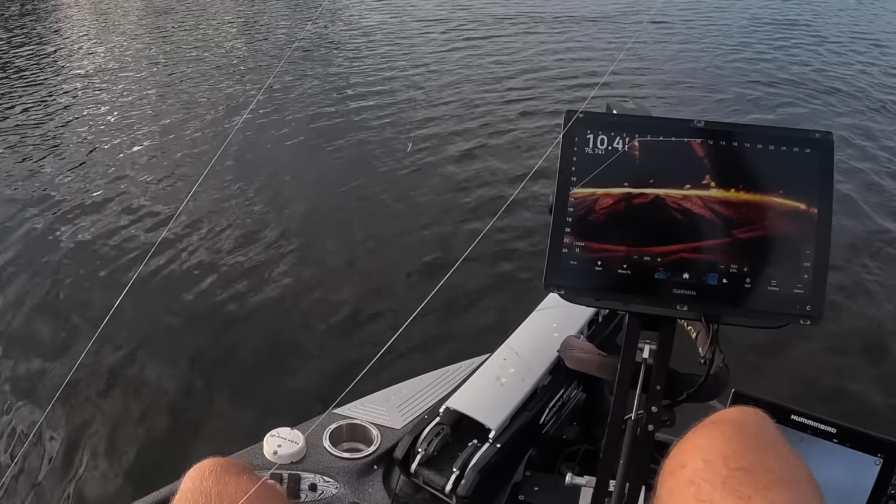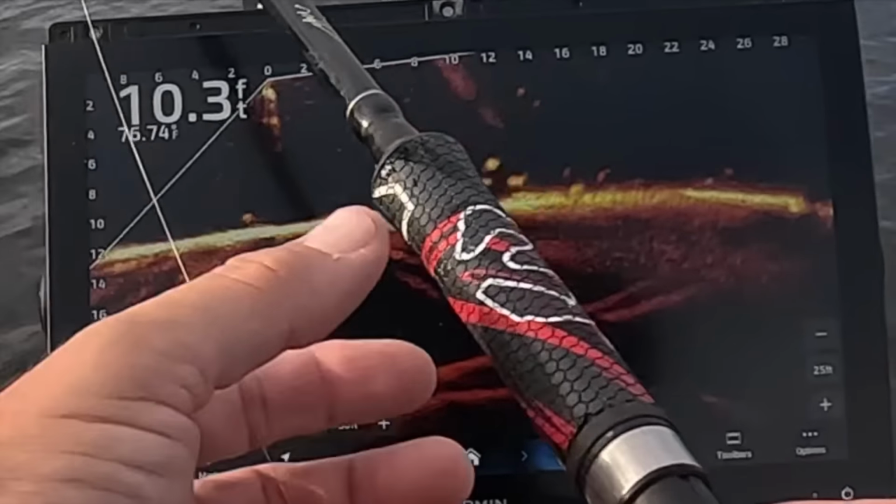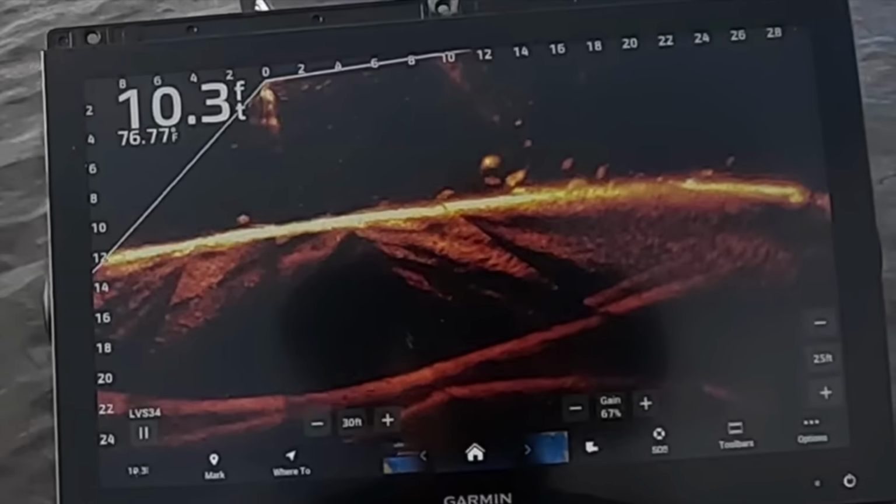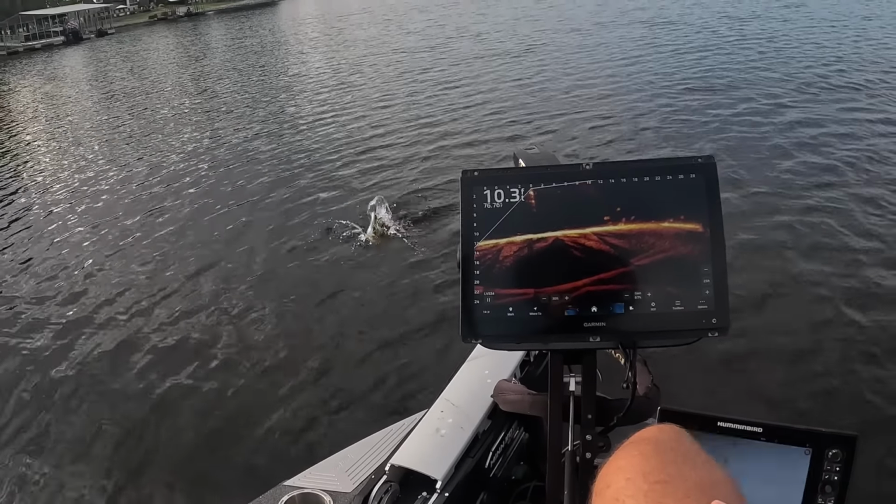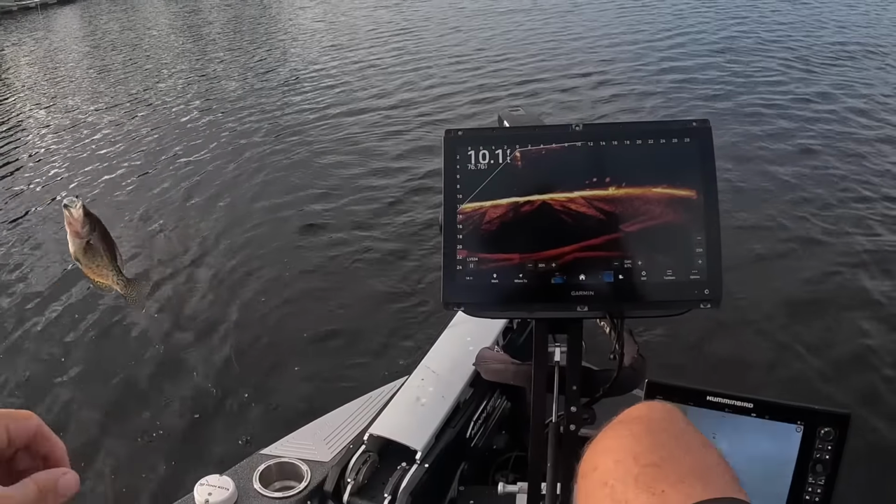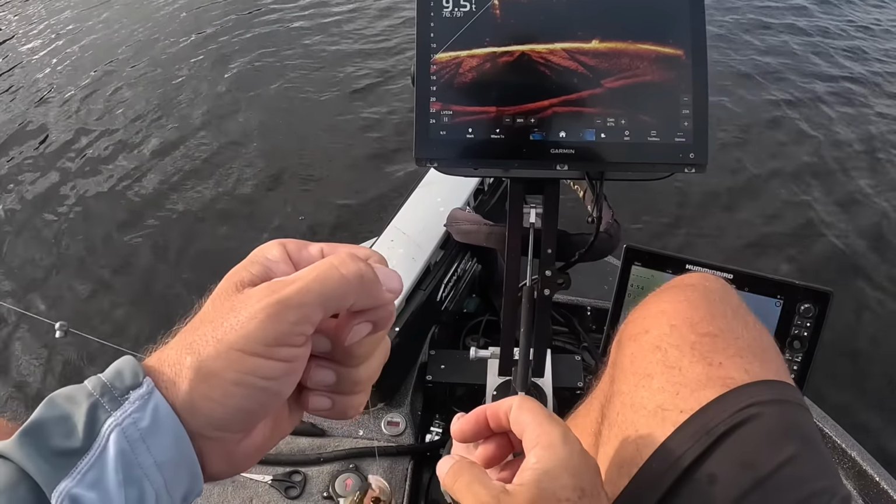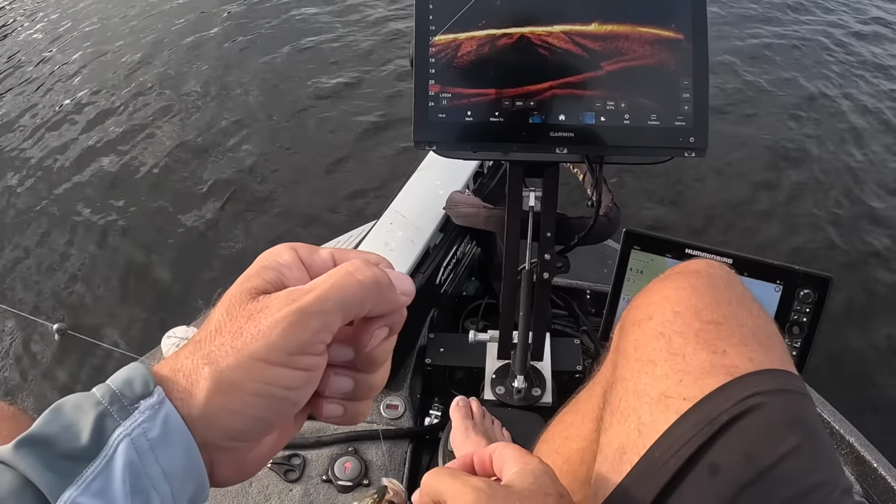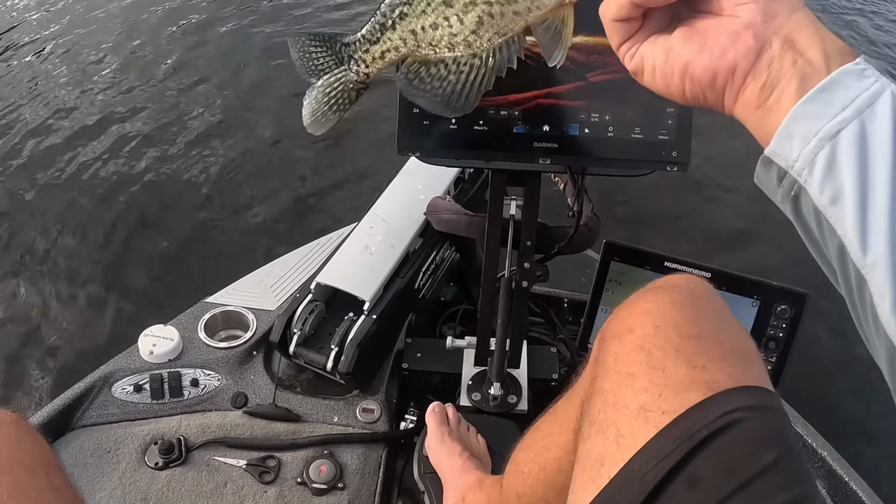Boy, some of these fish are just in the mud, man. There's another one. And I'm telling you, that's some sensitive braid paired with a sensitive rod, paired with a great reel. You can't beat that. That's slab after slab. Bam.